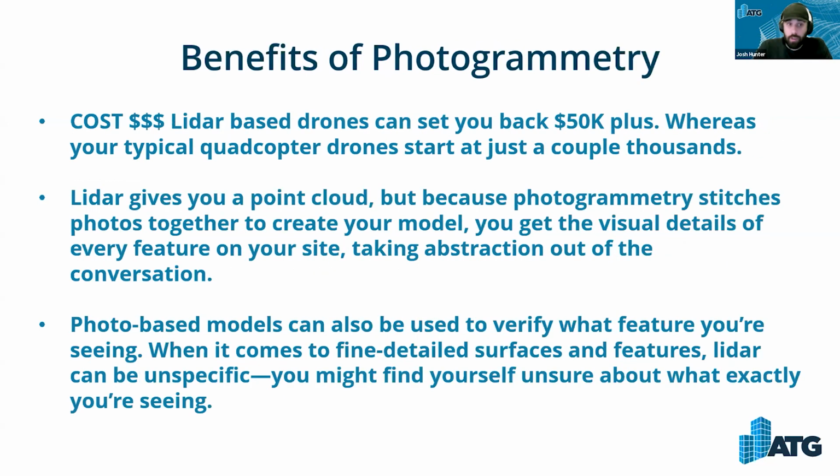As far as photogrammetry, first thing, like I mentioned on the previous slide, is costs. LiDAR-based drones can set you back easily $50,000. So the drone itself, anywhere from $5, $10, $15, $20,000, if not more. And obviously you have to carry that payload of the LiDAR scanner, and that's the other significant cost here.